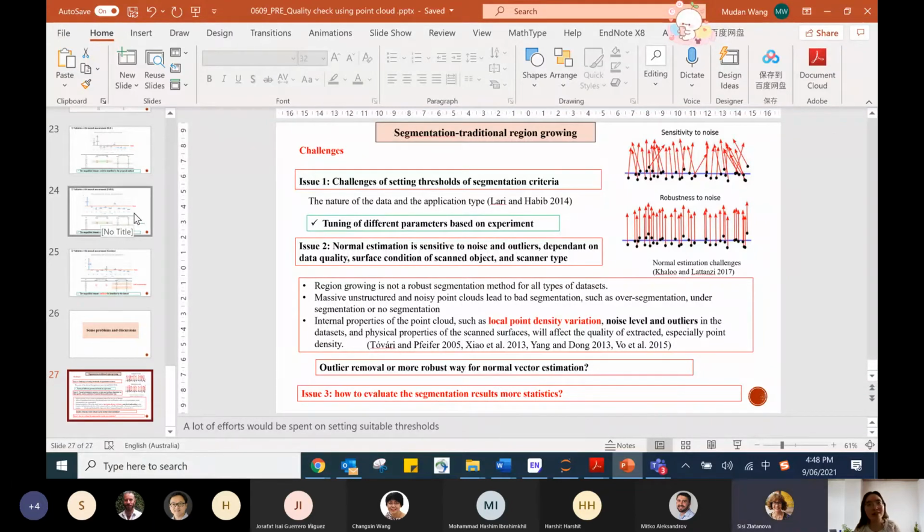Although there are some methods to identify, they can select a range of points and compare and compute the average distance, and the points larger than the average distance will be identified as outliers.